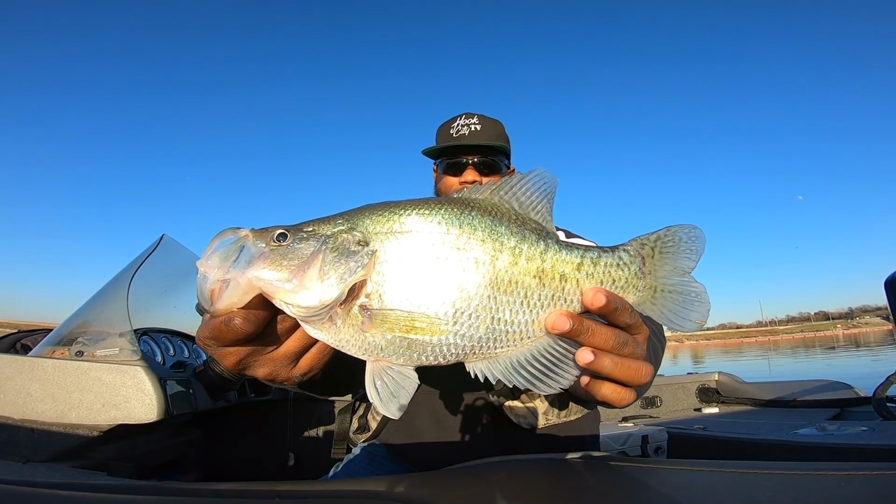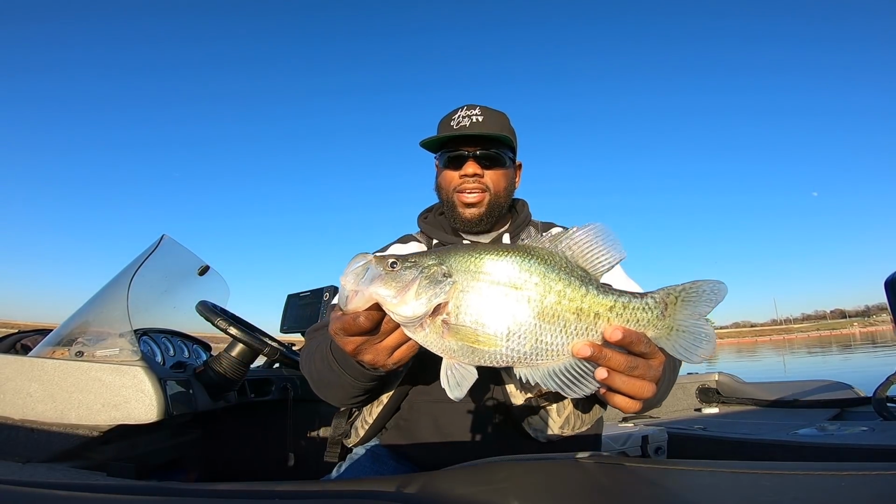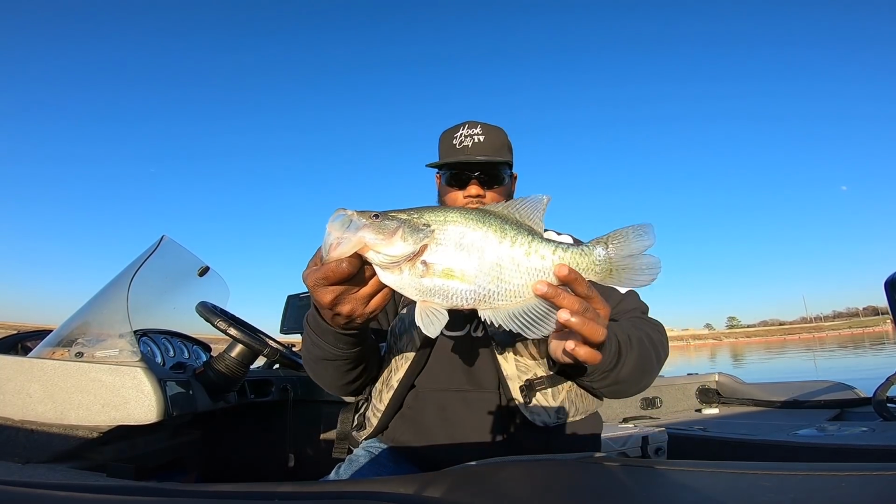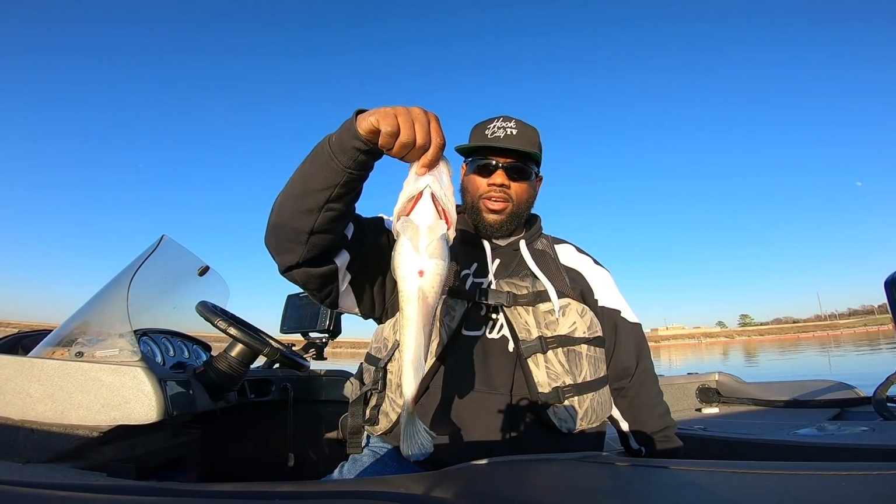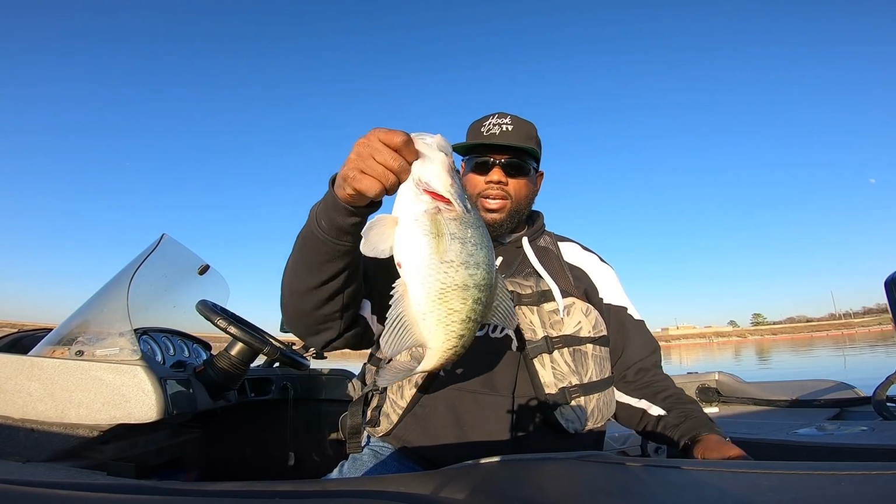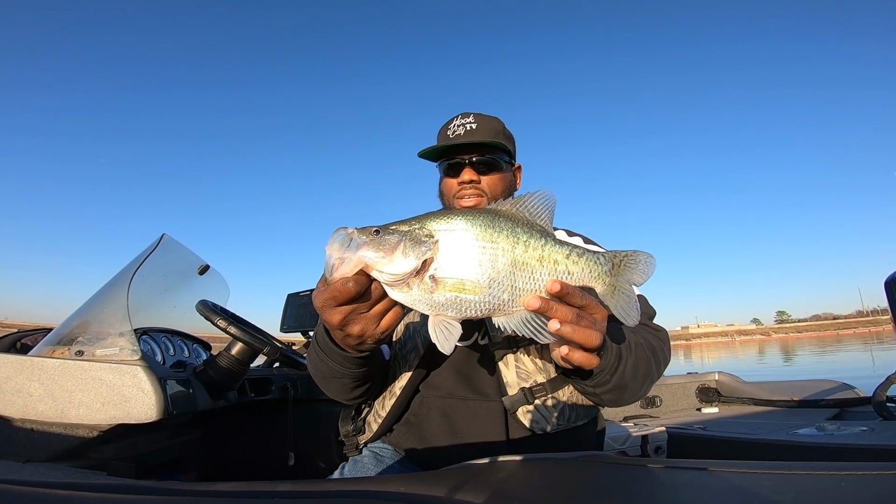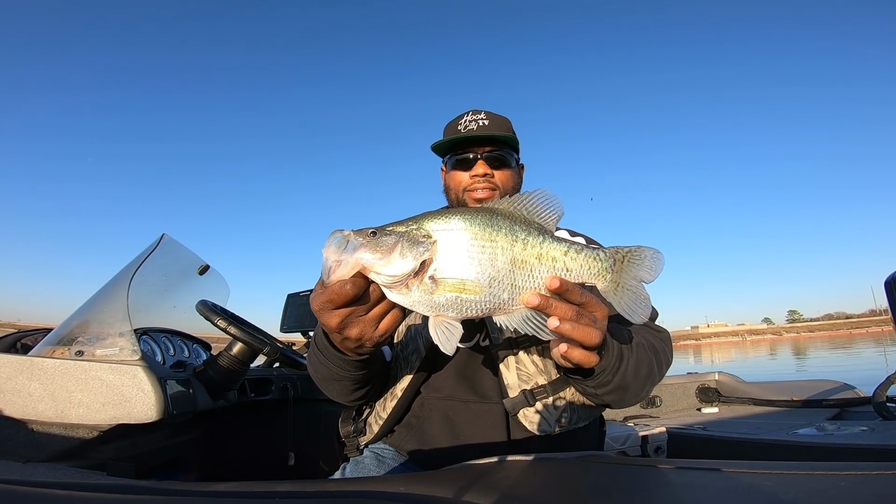Y'all see it. Oh, what was that? What'd you say? Hee-haw. Let's go, baby. Beautiful white crappie, man. Look at the belly on that thing. You know that's a big booty crappie. All right, let's get him released. I don't want to stress him. I don't plan on eating him. If he don't go down, he's going down. Let's go.